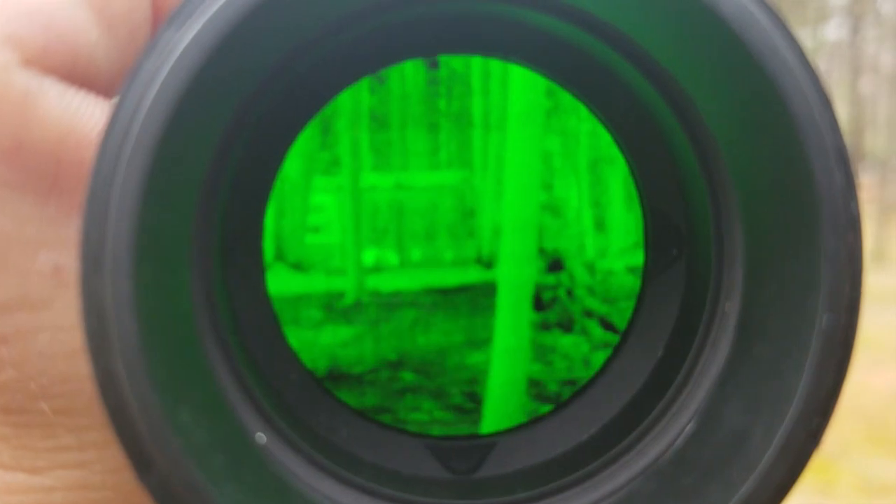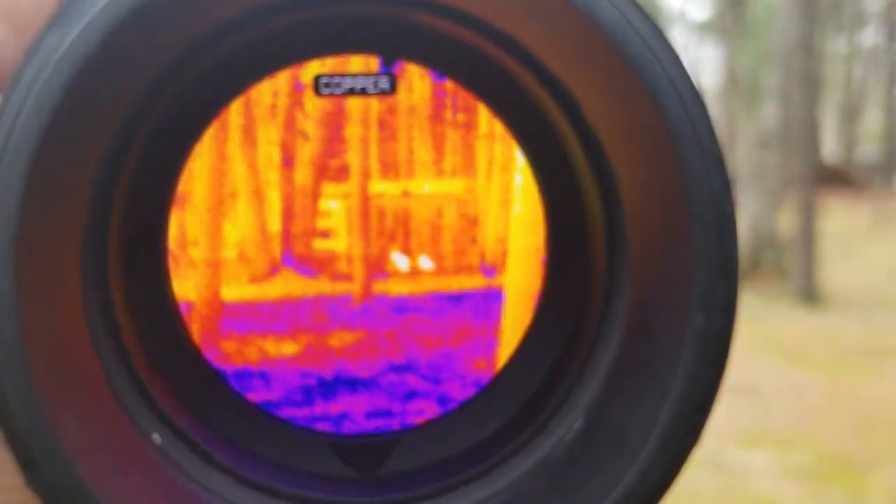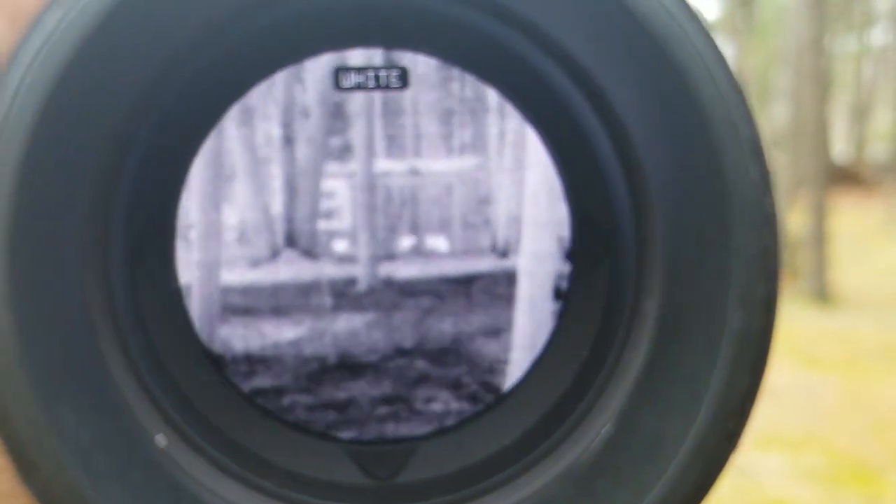Where if you go to red, it's just really easy to identify. Red, green, white, or black, it's easier to identify the actual animals without all that busyness going on that you get in there. So if I go back to white right there, it just works perfect.